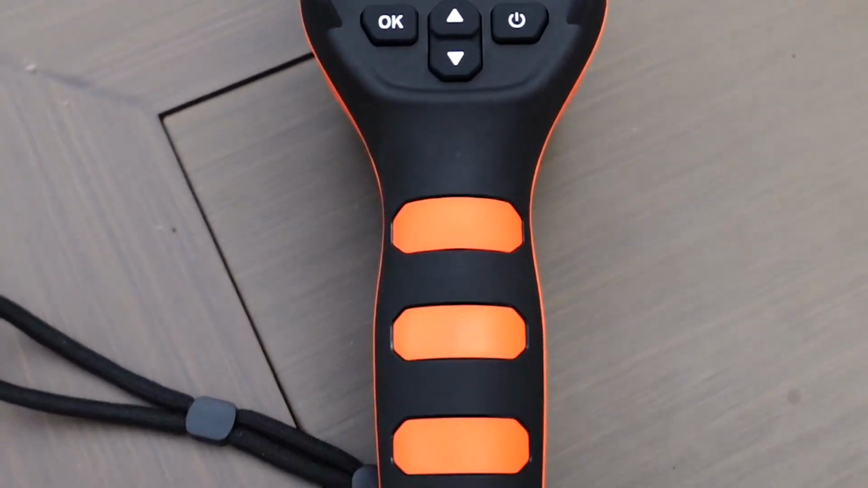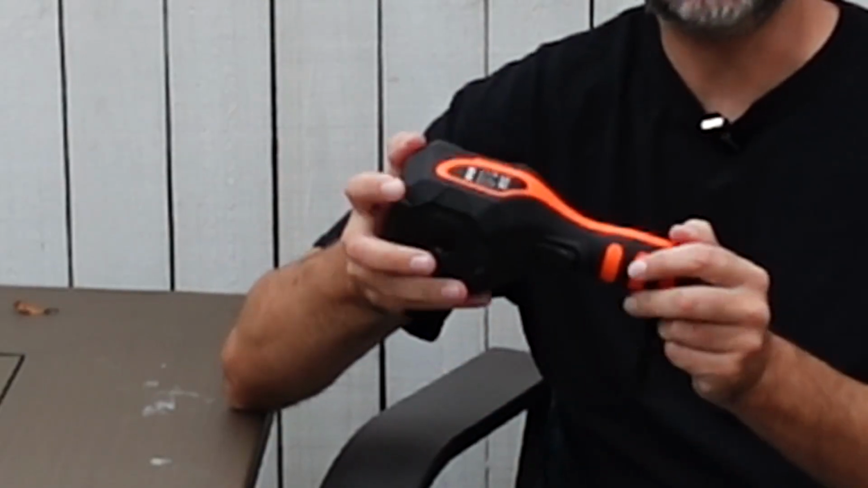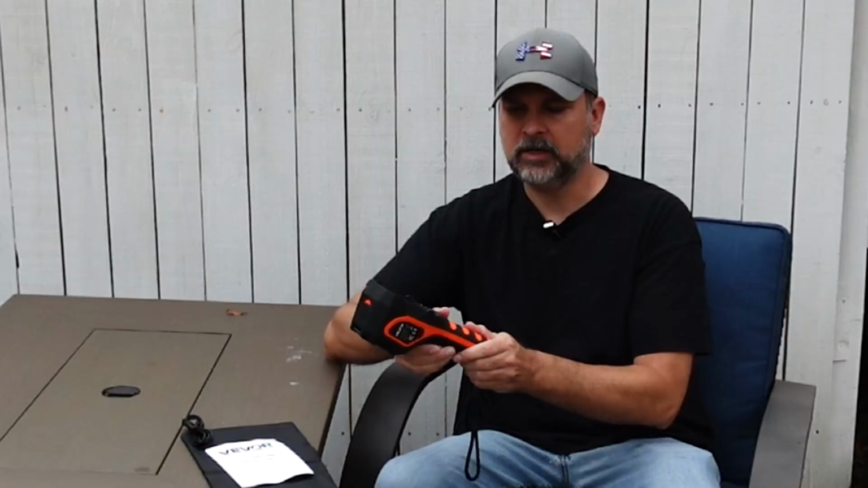So we were just gifted this handheld thermal imager by VEVOR, and first impressions are it's a good size unit. It feels really good in the hand, very heavy duty. It doesn't feel cheap at all. Nice rubber grip on it, nice trigger control.